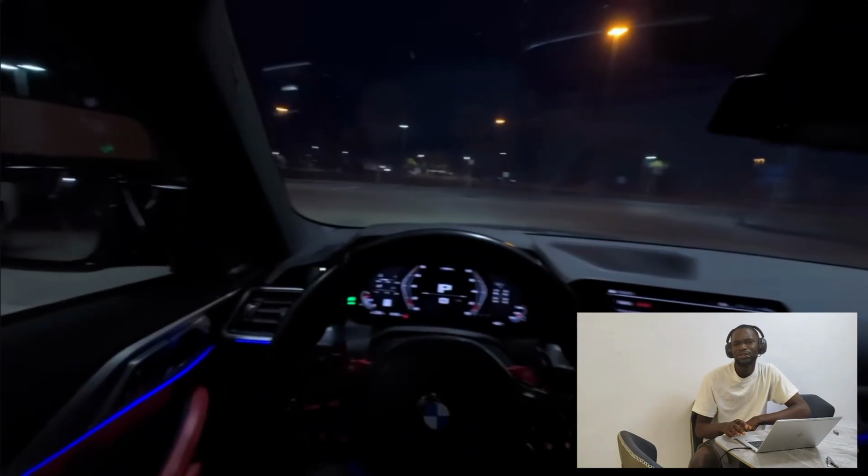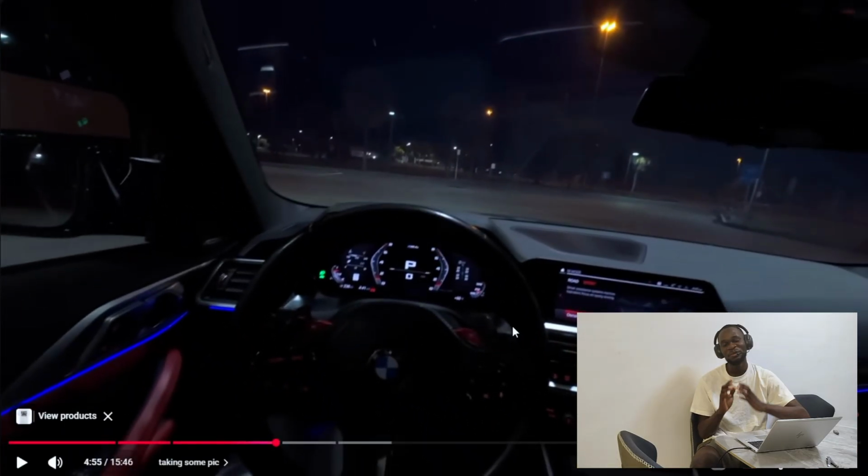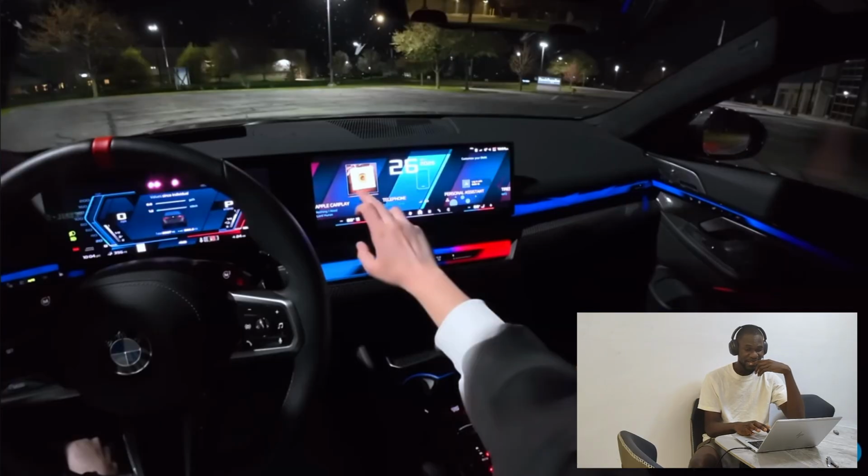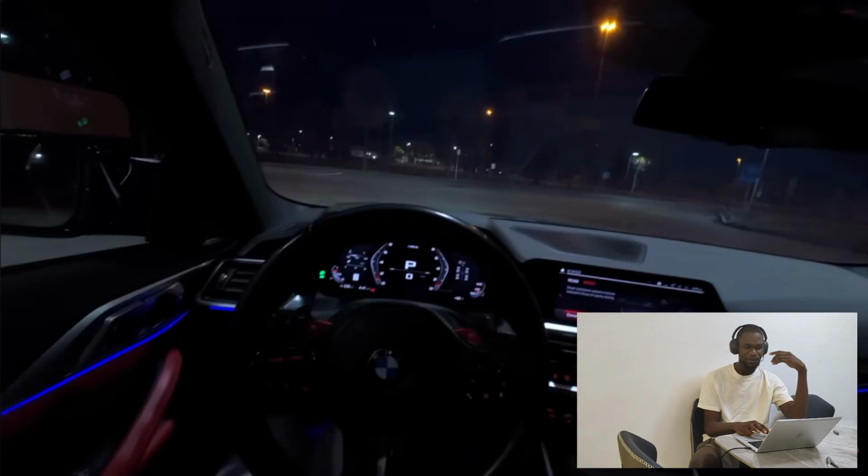Which do you think is better? The M4 has a good interior, but the M5 has a crazy interior. But coming to startup, which POV is better?